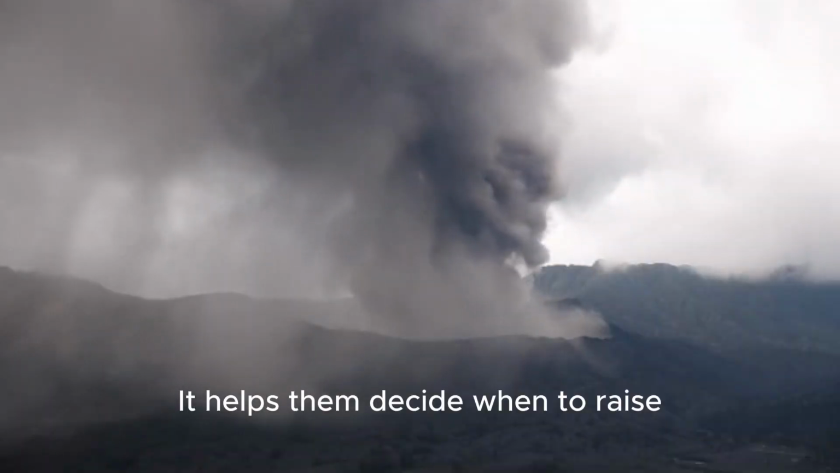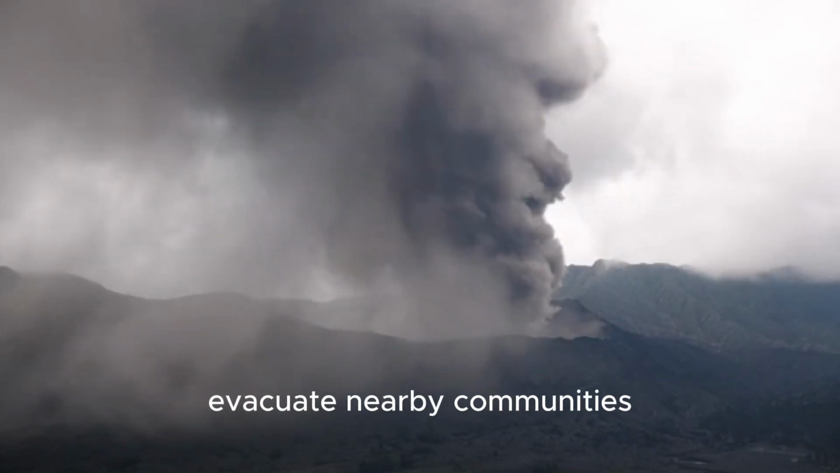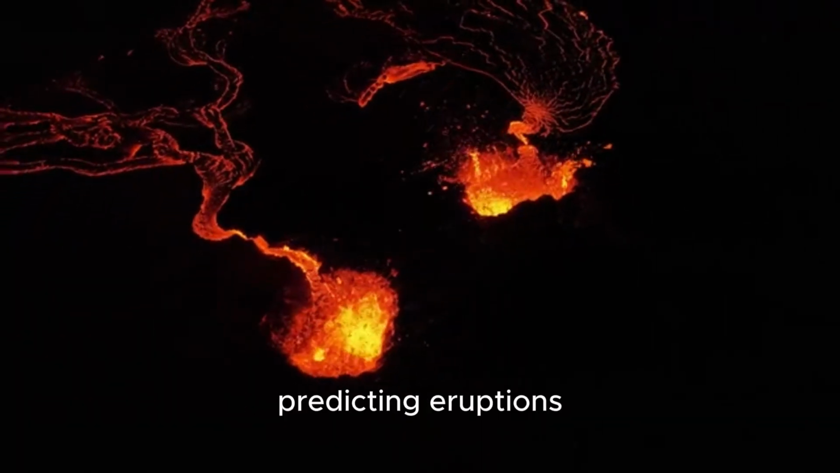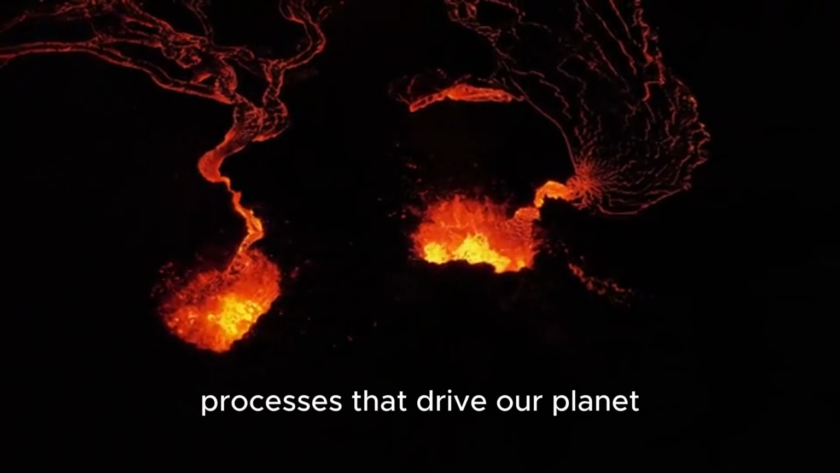It helps them decide when to raise alert levels and, if necessary, evacuate nearby communities. This early warning system is a game-changer for public safety. This technology isn't just for predicting eruptions. It also helps us understand the fundamental processes that drive our planet.